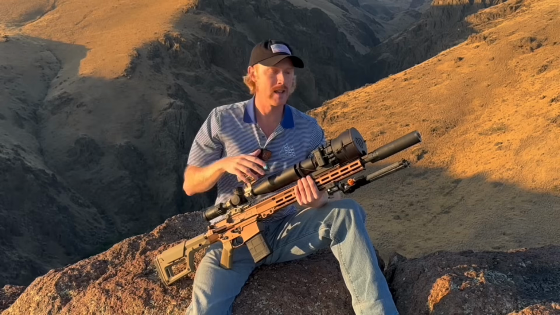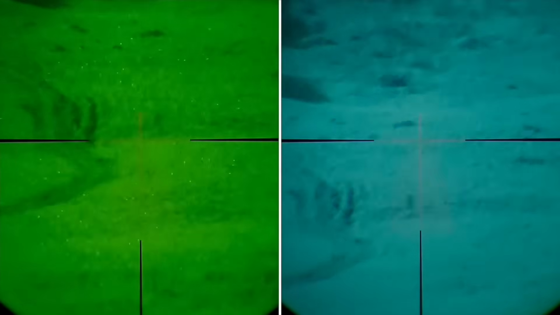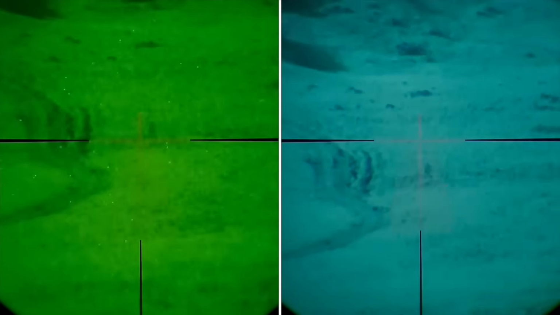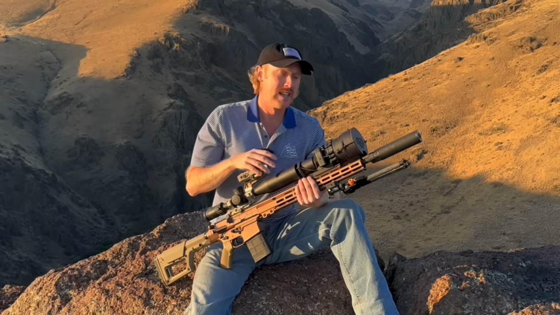Green phos versus white phos, you know, I hadn't really run those side by side until this video. And I tell you what, that white phos is so much easier on your eye. It is just such a better or cleaner image. It doesn't feel as stressing, and I feel like I'm actually getting a much nicer image through the white phos. So, yep, this unit right here is green phos, and it works. It's fine for the price, but man, if you're looking for the absolute nicest image, that's going to be white phos, in my opinion.